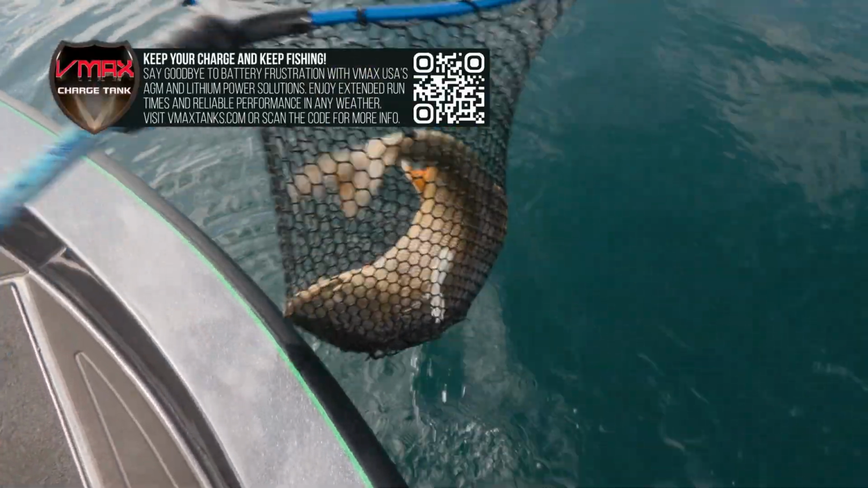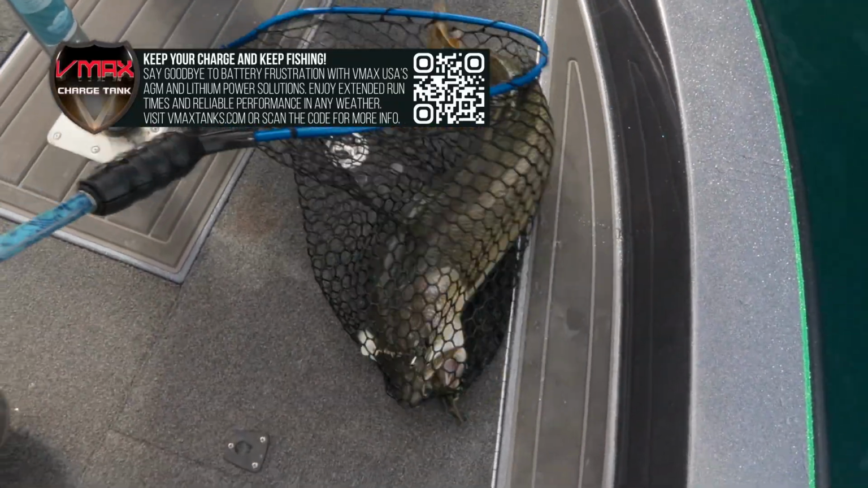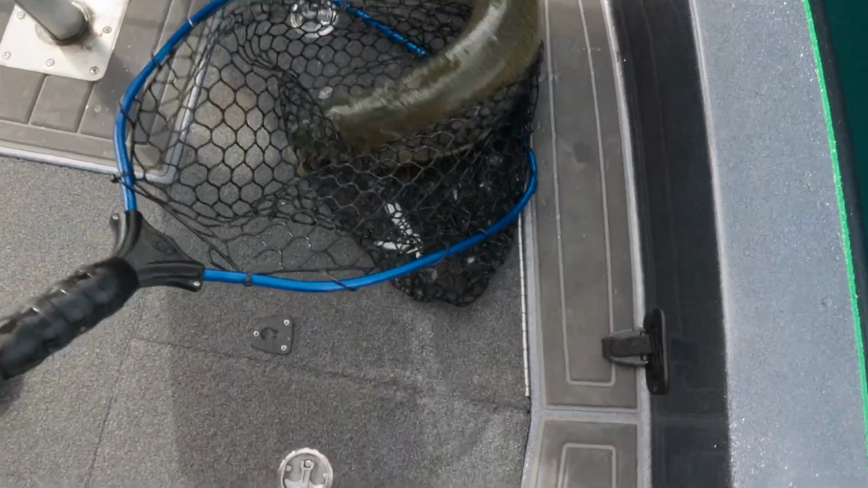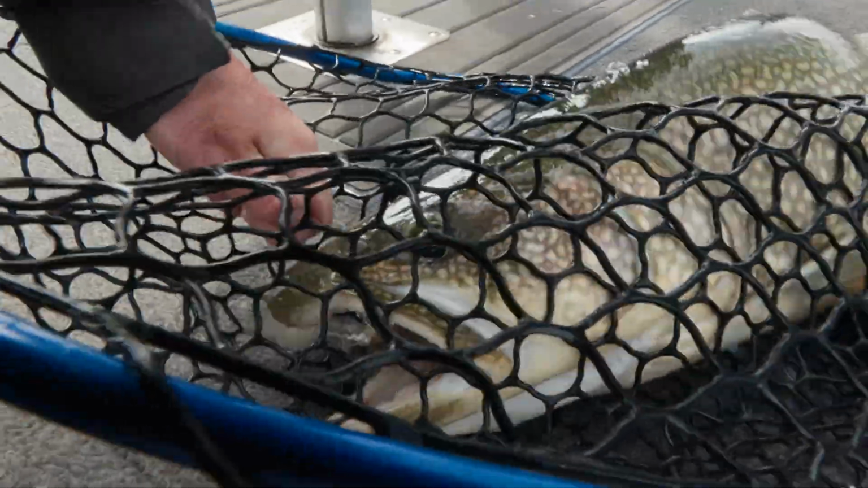Yep, we release a lot of these big guys. This one's probably pushing 15 pounds, I would say. Oh, that's a beautiful fish. Big belch. Oh, yep. He's got a fish coming out of his mouth. Looks like a burbot. John, show him that. Oh my goodness. It's a burbot tail.